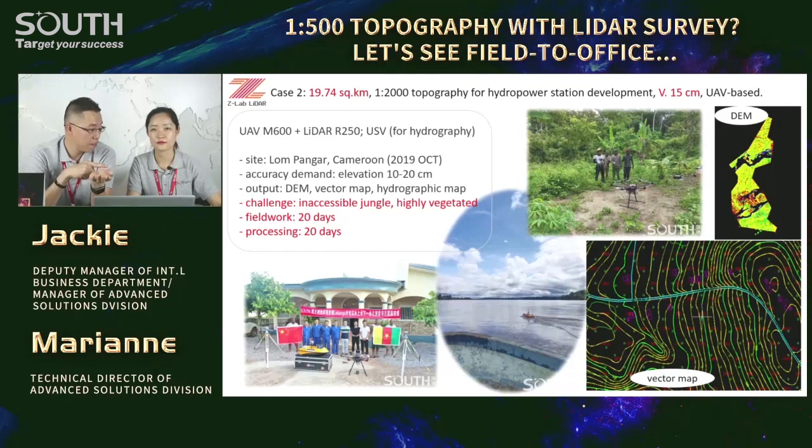What happened at that time? Nothing wrong, but the poor internet transfer. You know, a power station site is always far away from downtown, right? And our fieldwork guys suffered too much transferring the data back to the processing team, back to the office. But that's reality. You have to face it, you have to challenge it, you have to do it. That was the story.